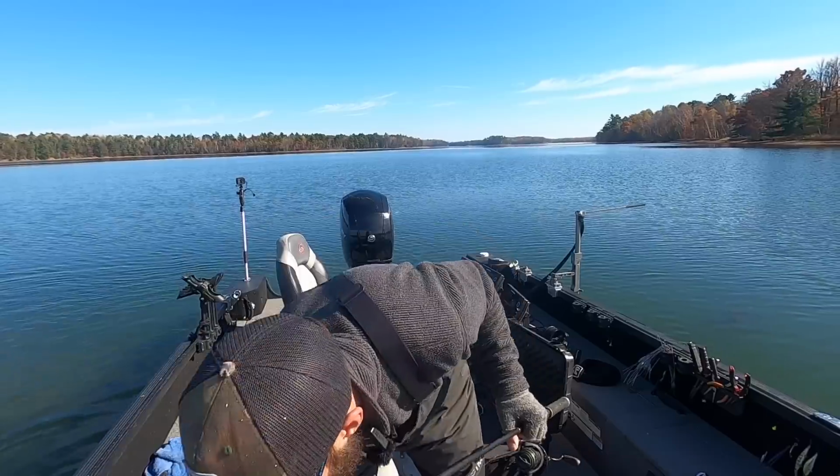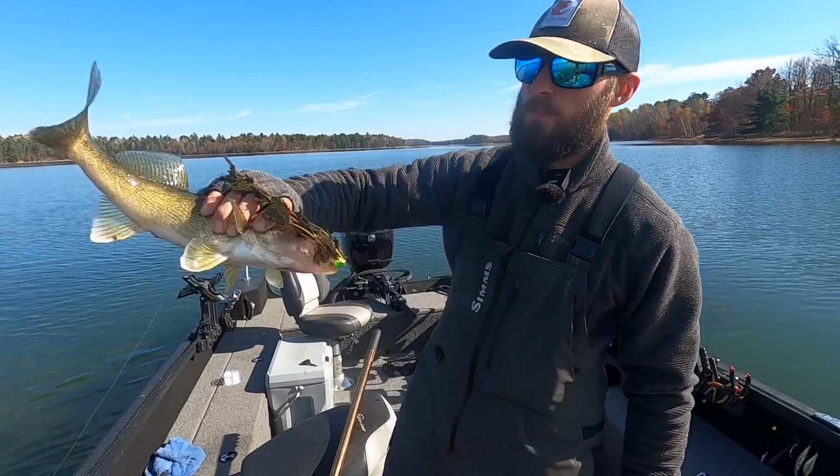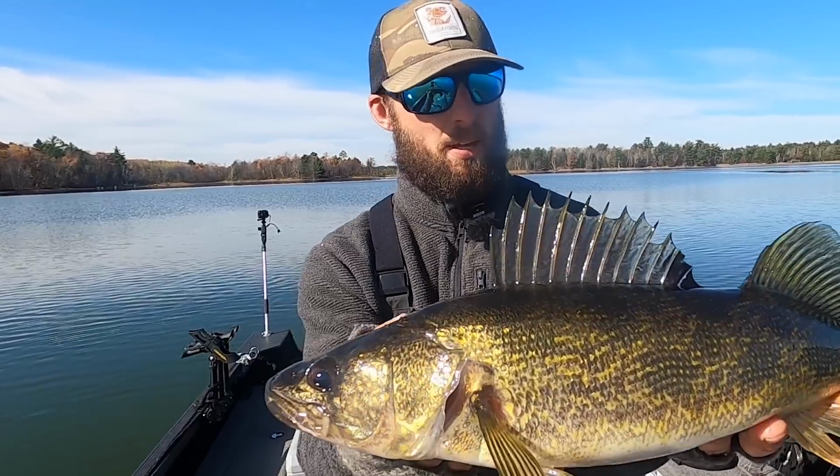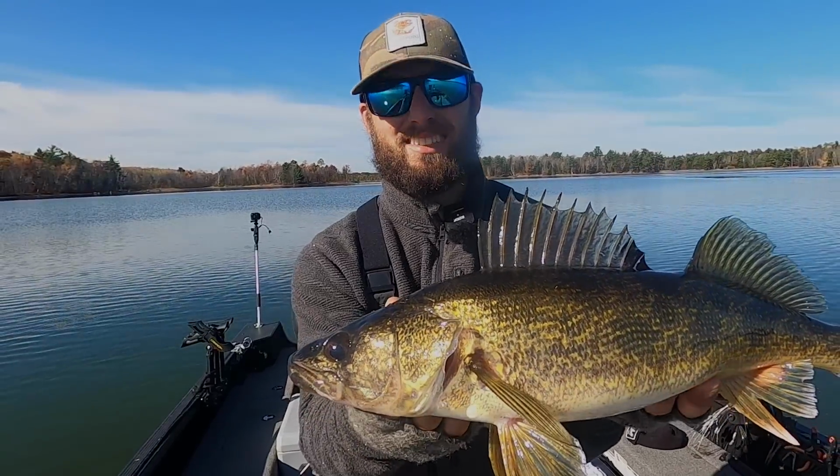Cannot believe that, dude. Once we got into the thick junk, right there, they've been all over it. Fall walleyes, mega shallow water, right in the slop, and they're loading up.